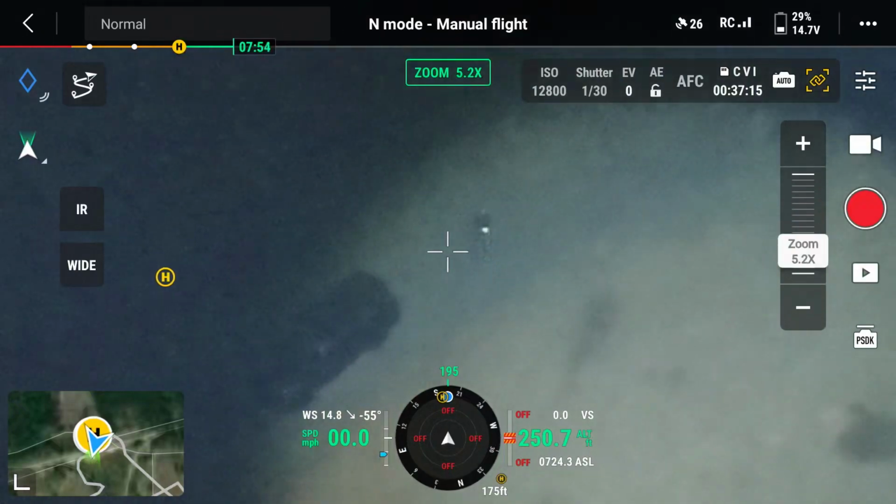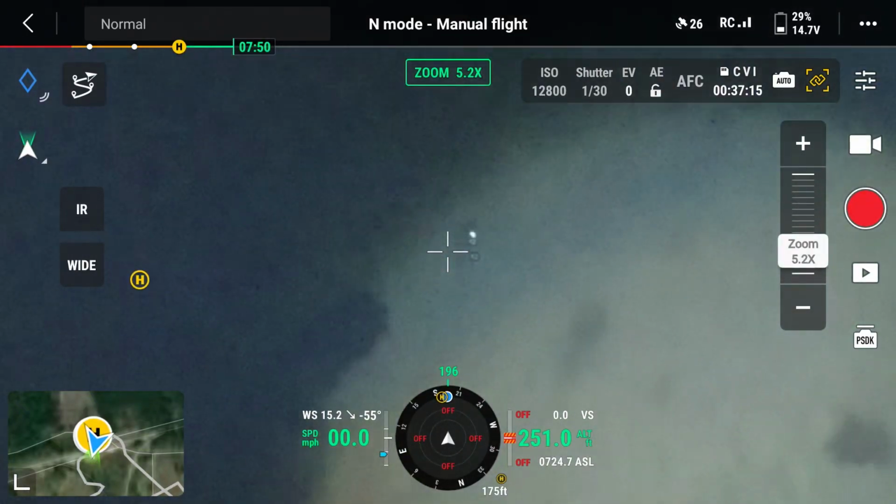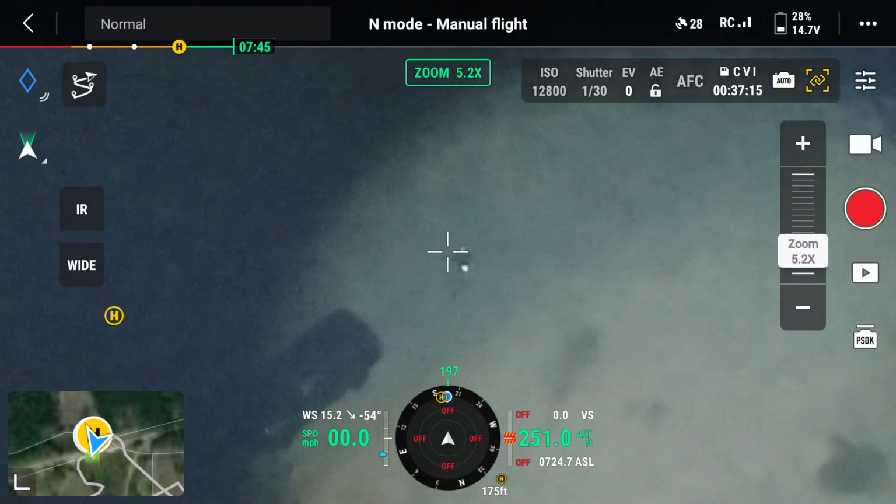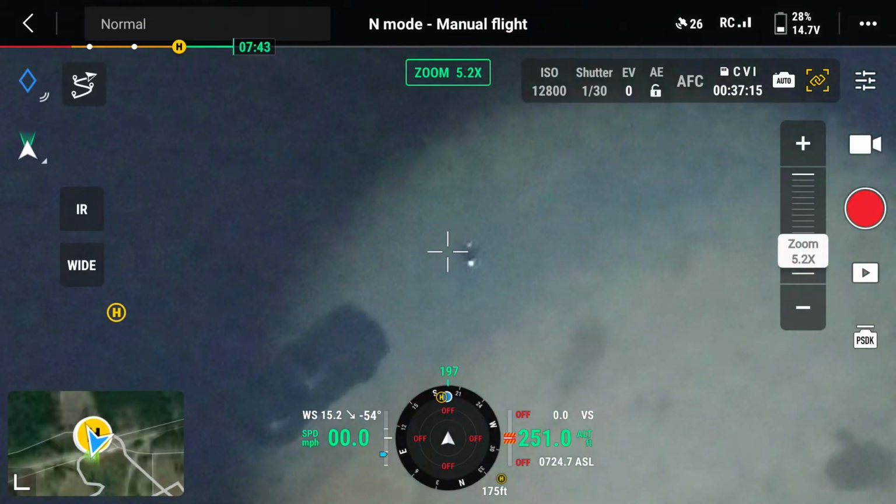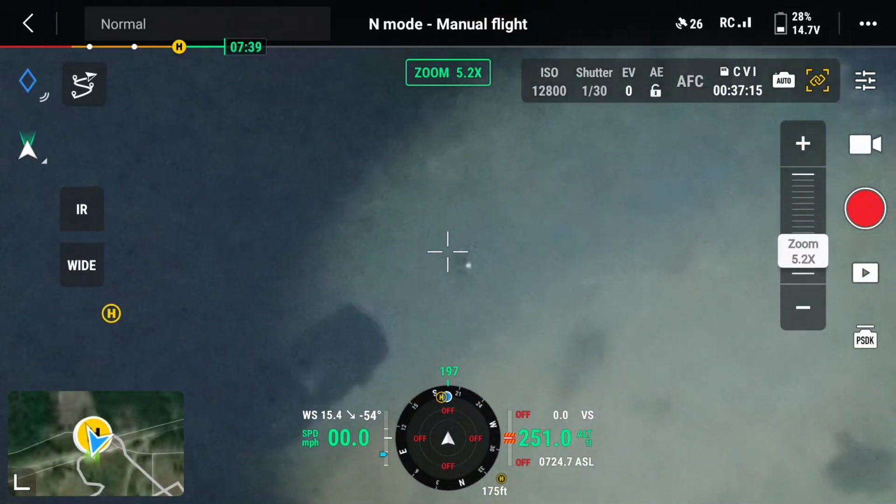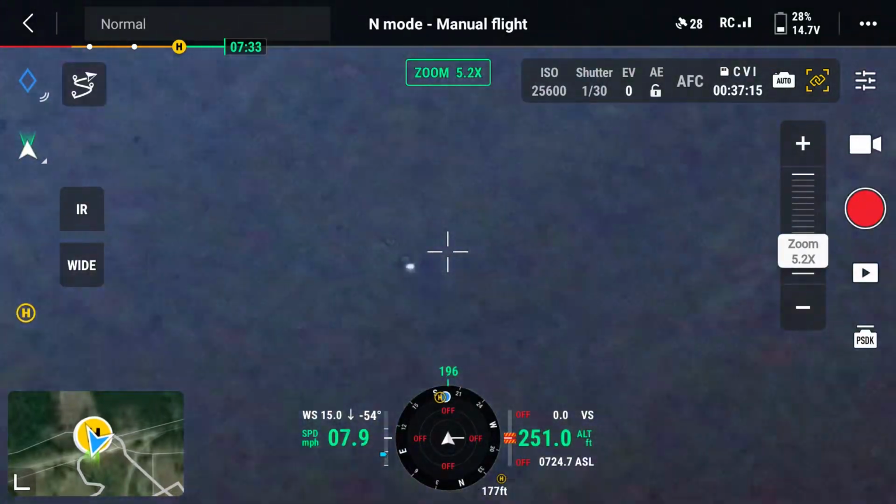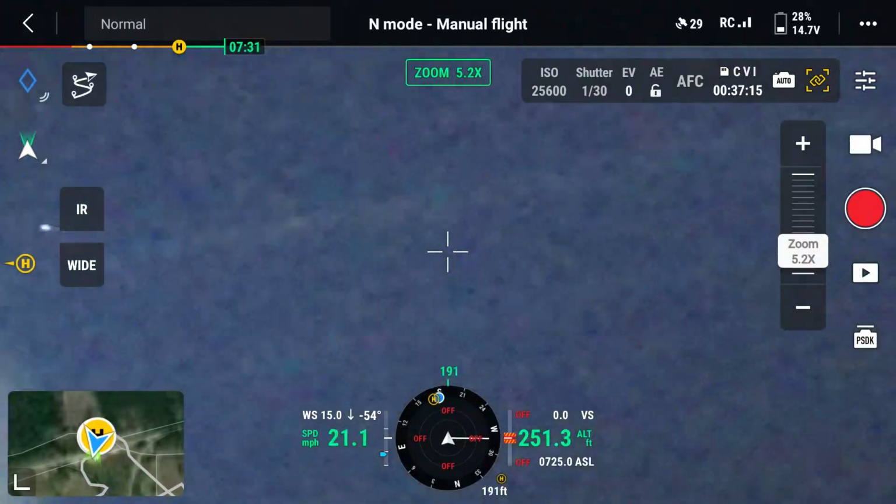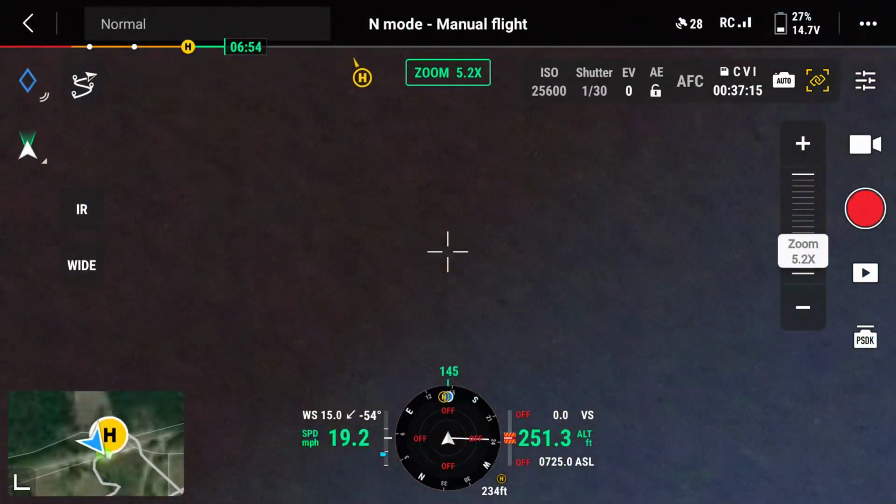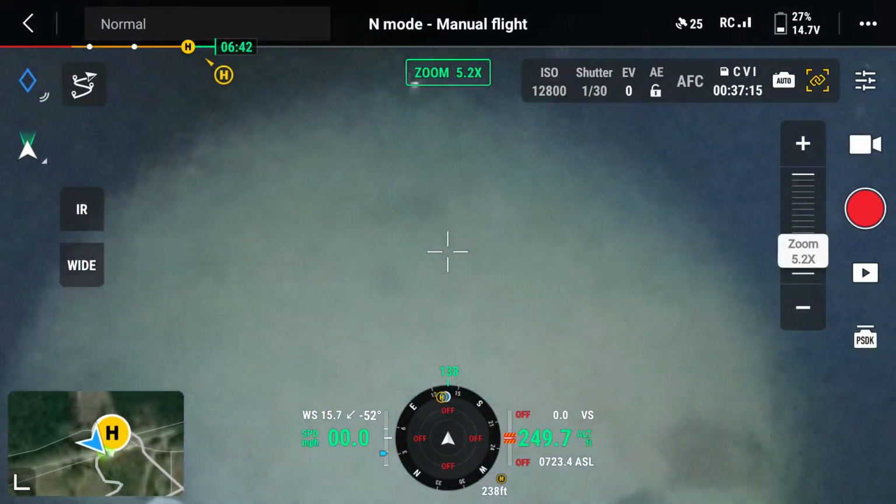Now I think right here I'm going to actually spin the drone around. I overshoot, but I'm trying to line the drone orientation heading with the wind direction, and you'll see I start to do that here in a second. So you can see right now the wind is coming from the left, so the drone will be leaning to the left, and the light would then be casting more to the right. So I'm spinning, so you can see right here I overshoot.